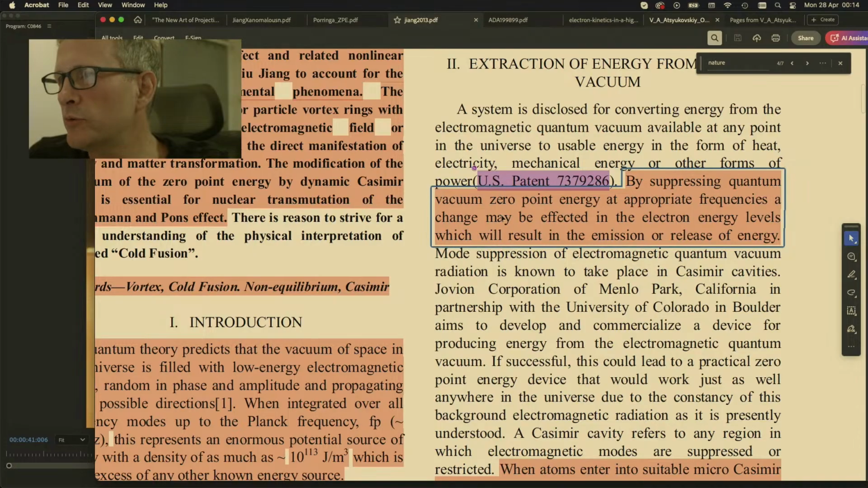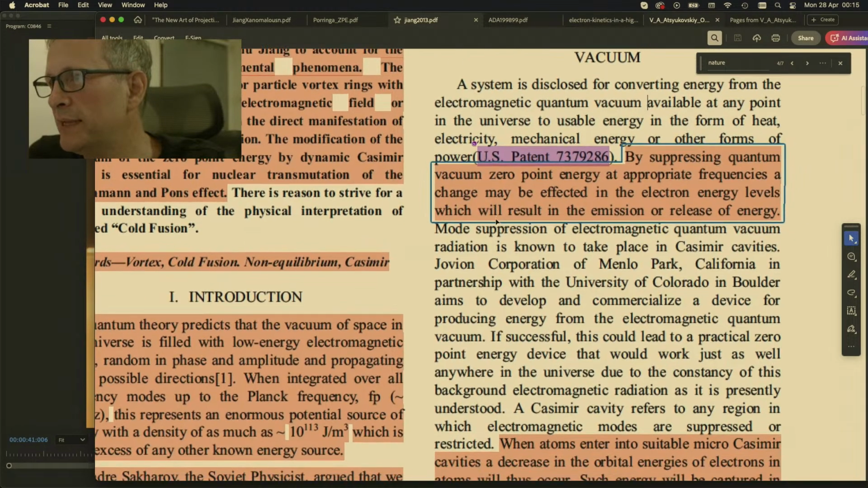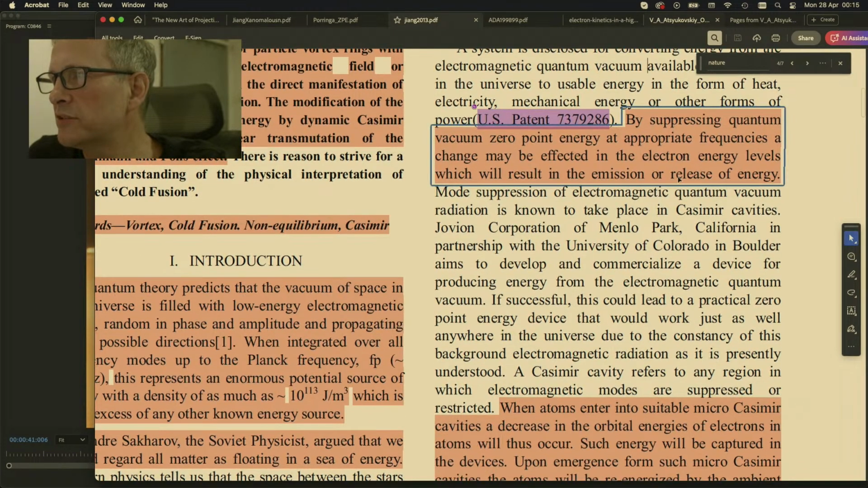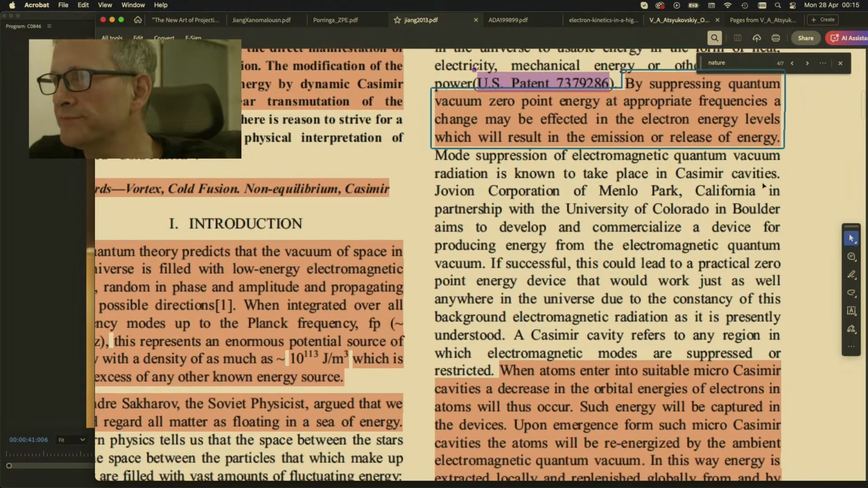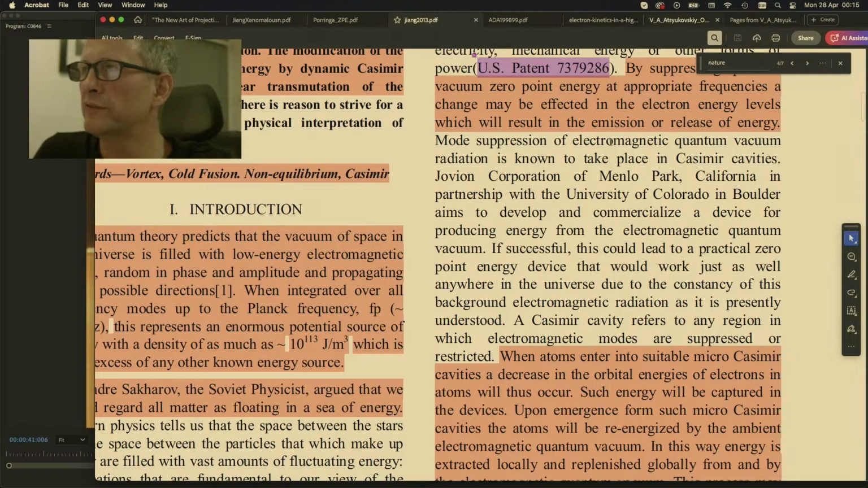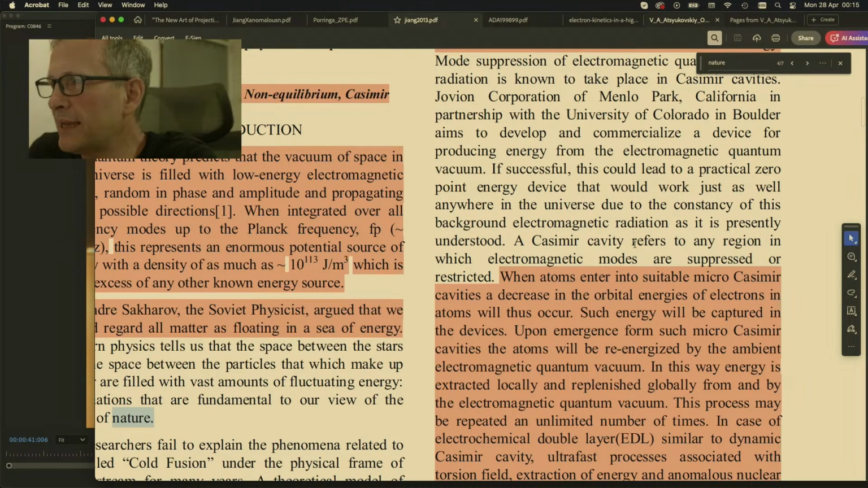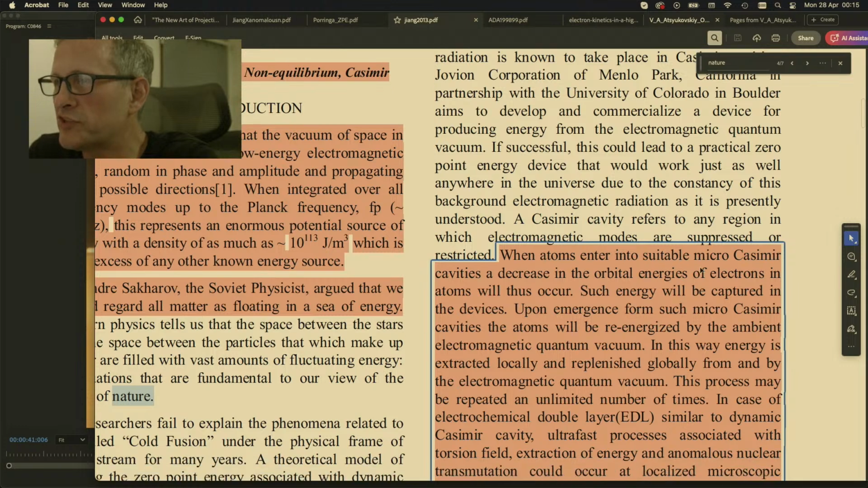By suppressing quantum vacuum zero-point energy at appropriate frequencies, a change may be effected in the electron energy levels, which will result in the emission or release of energy. Mode suppression of electromagnetic quantum vacuum radiation is known to take place in Casimir cavities, and they talk about a bunch of people that have done that. A Casimir cavity refers to any region in which electromagnetic modes are suppressed or restricted.